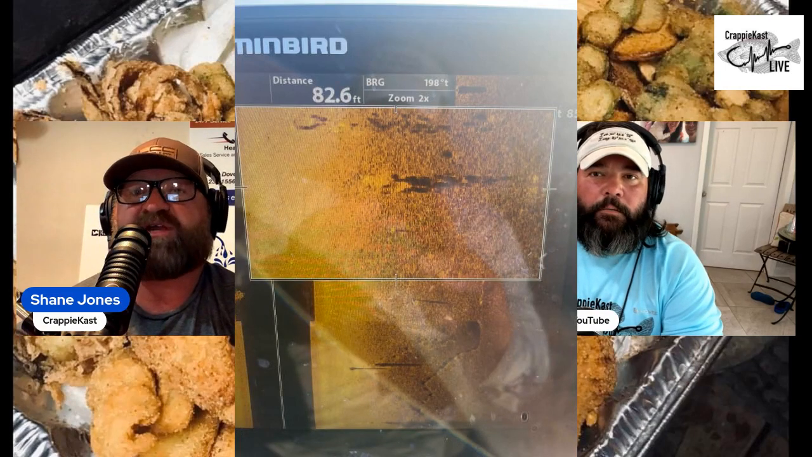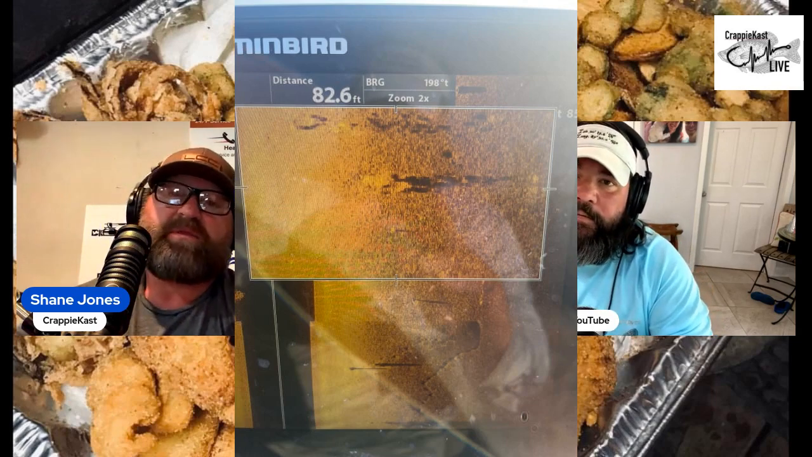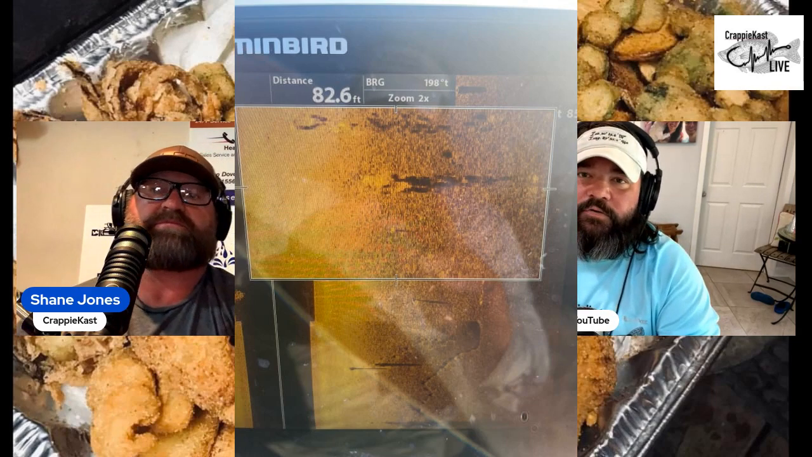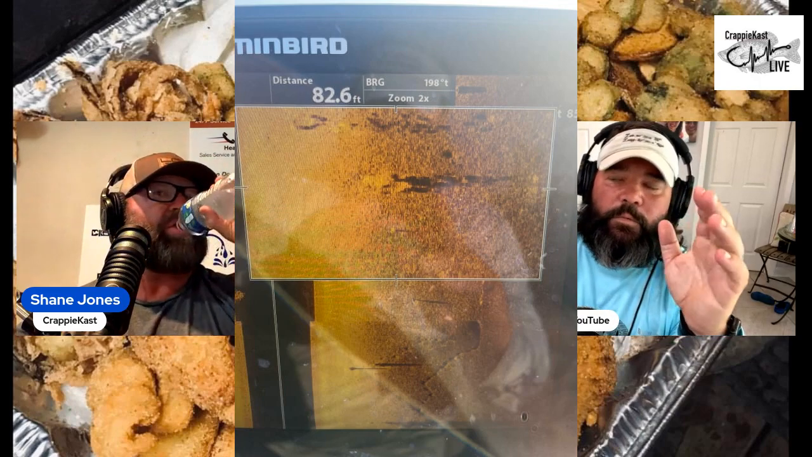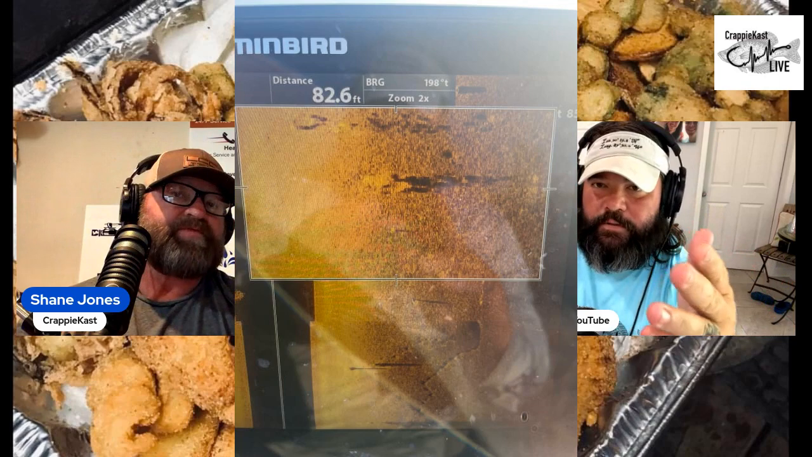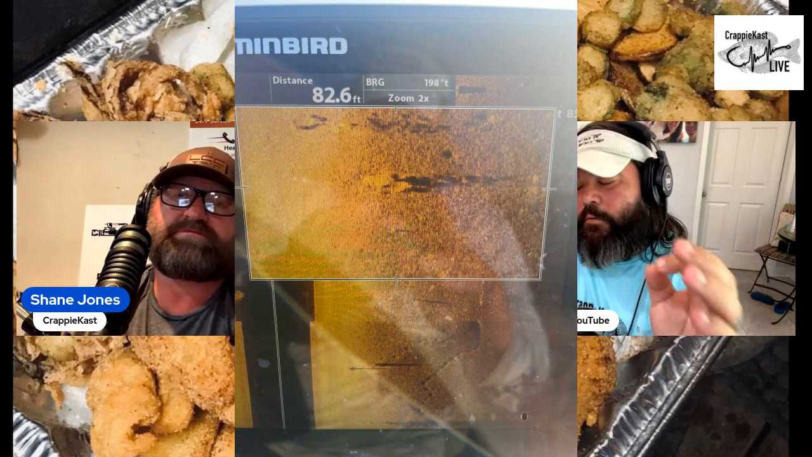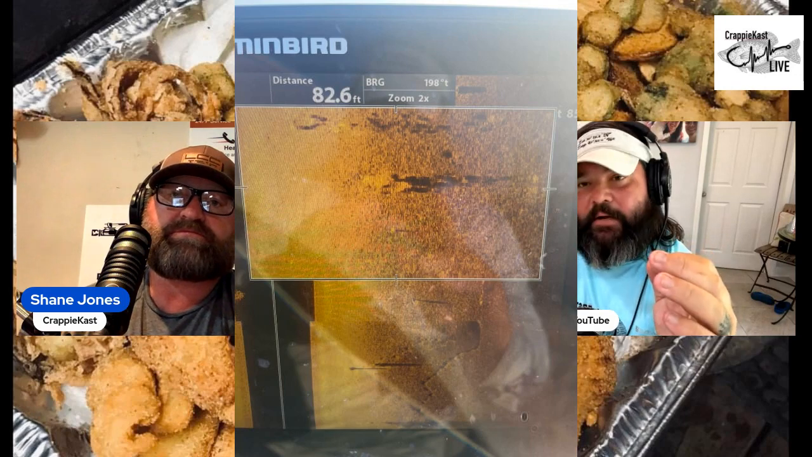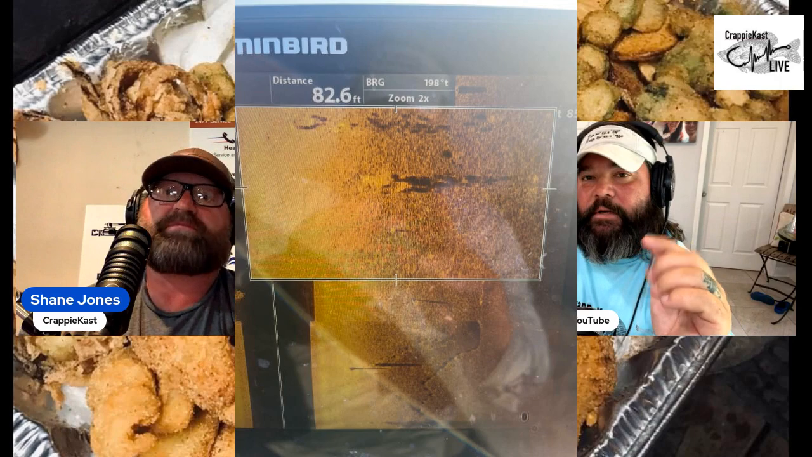What are we looking at here, John? This is two stumps together. They're smaller and shorter. So in these next few pictures, once you get a chance to go look at them, you can scroll over to an image on side imaging with your arrow and hit the plus button, and it'll zoom in.